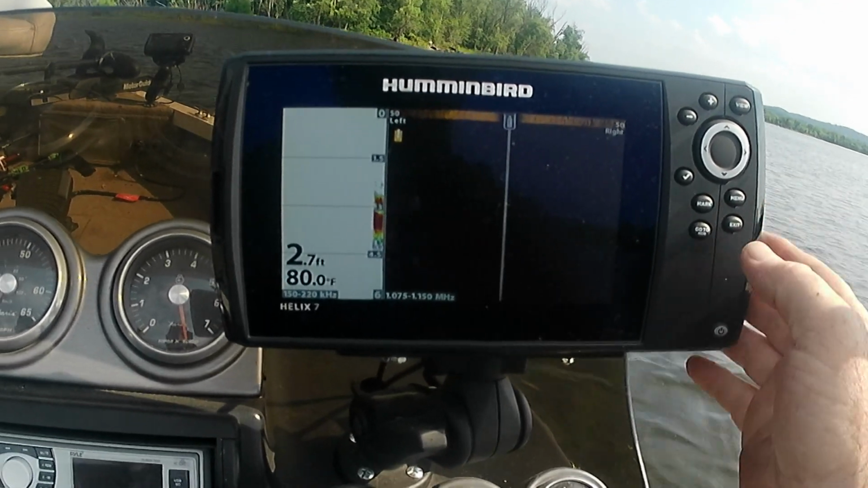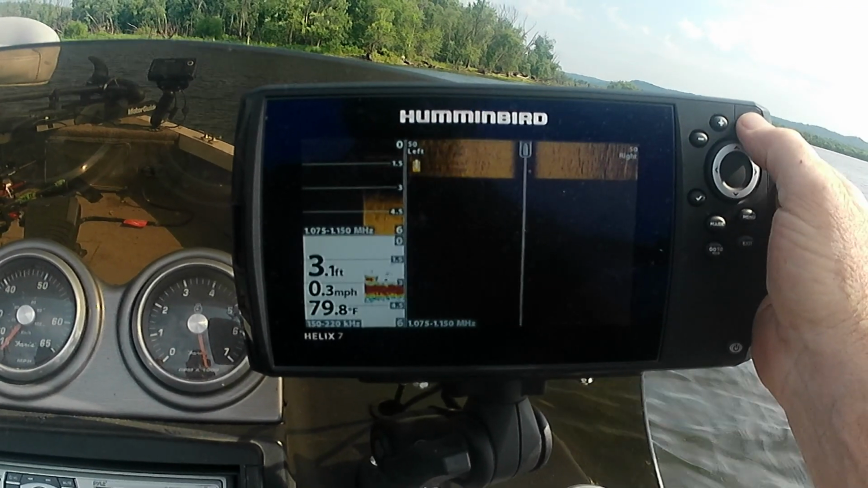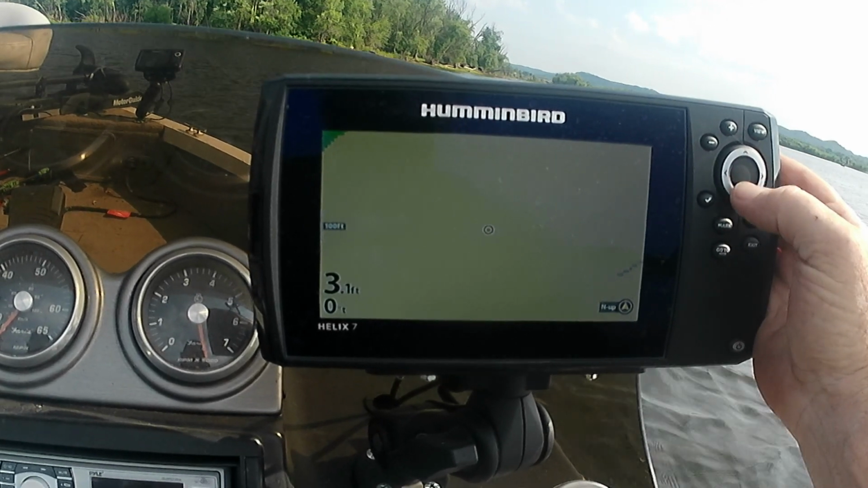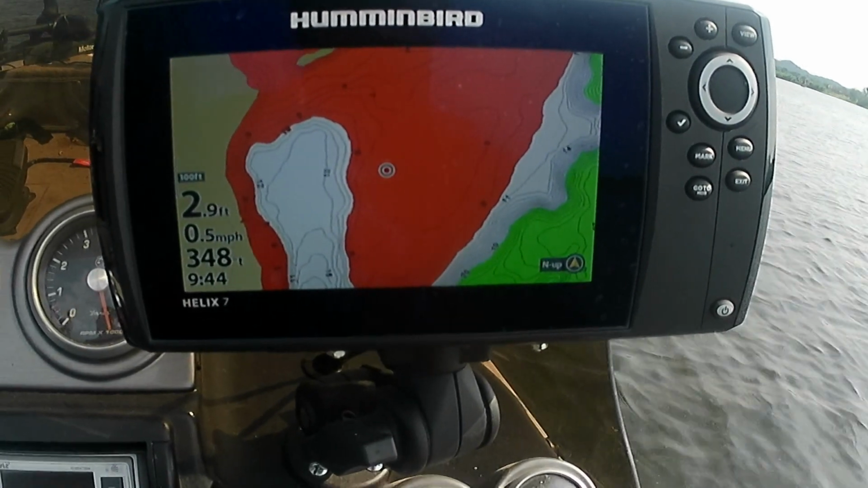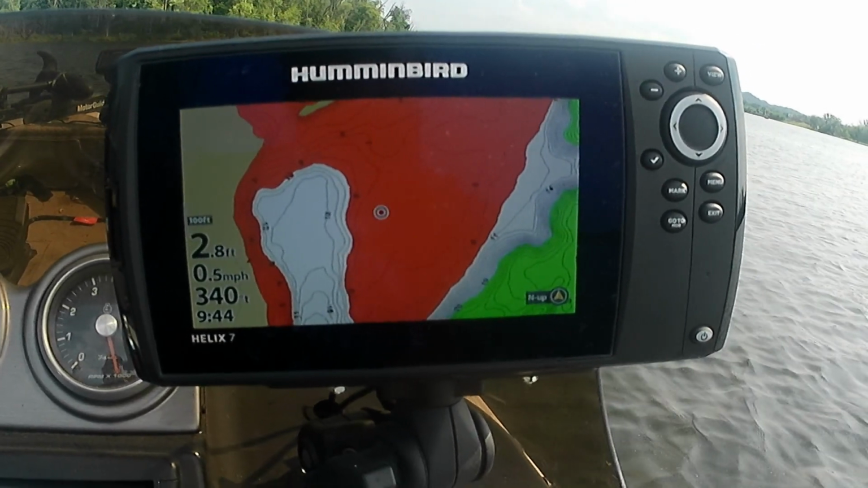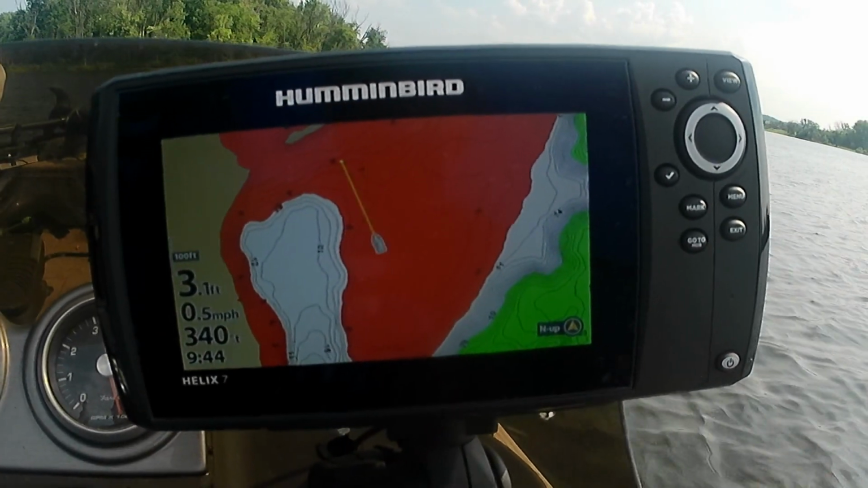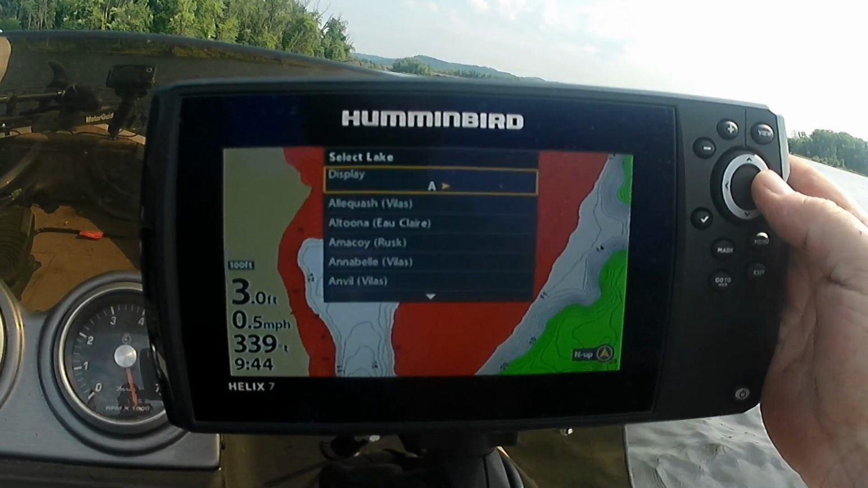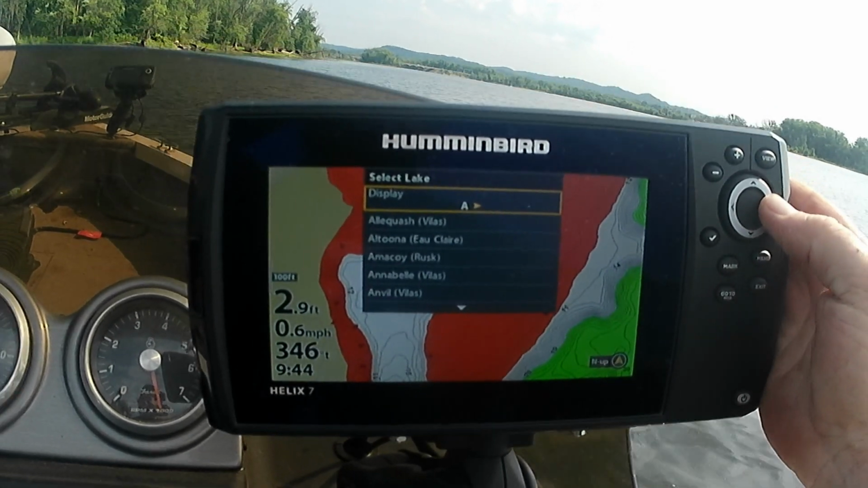Okay, so from what I read in the instructions, let's go to the map. Okay, we're on the map. And you can see how the depths and contours are a lot more vivid than what it normally is. See this, Derek? You can see everything. Then hit the check, and goes to Smartstrike. So I click Smartstrike, and we want to go to